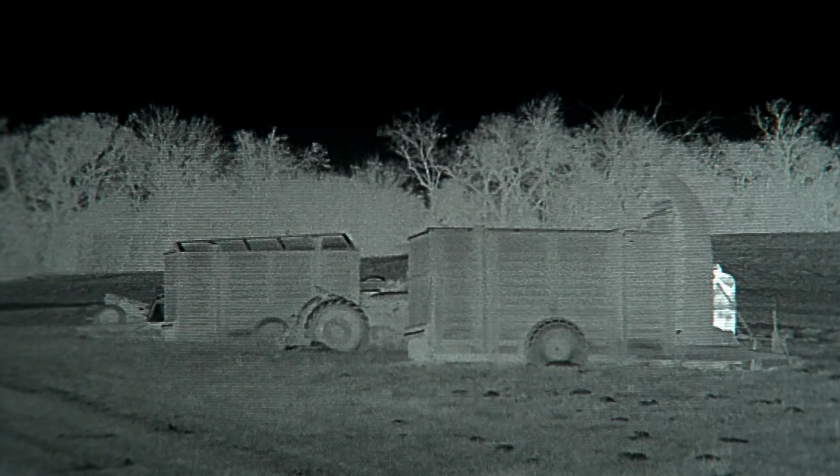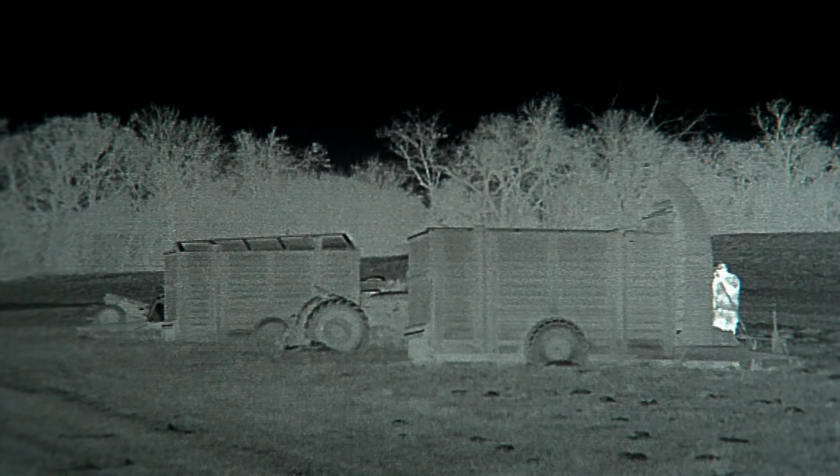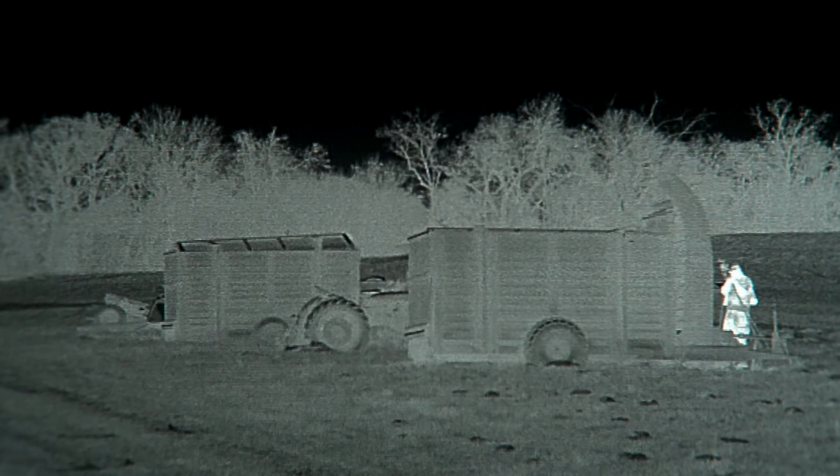The only thing we had to put between us and the coyote was some old farm equipment, and that allowed us to get within 100 yards undetected. But after that, it was all up to Jared to close the distance.